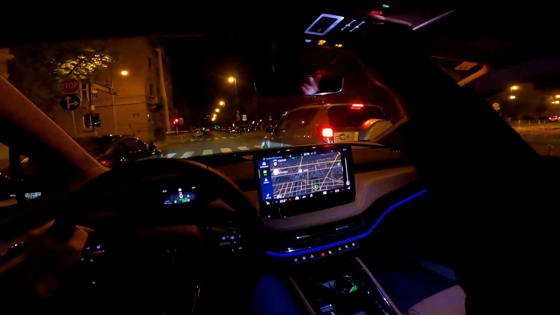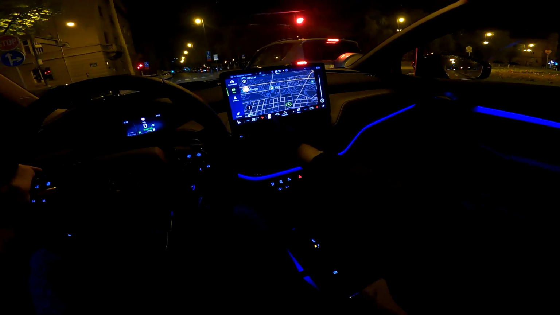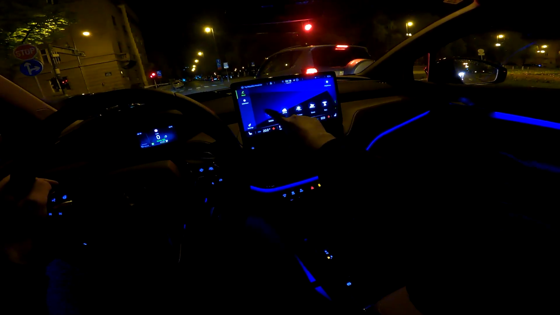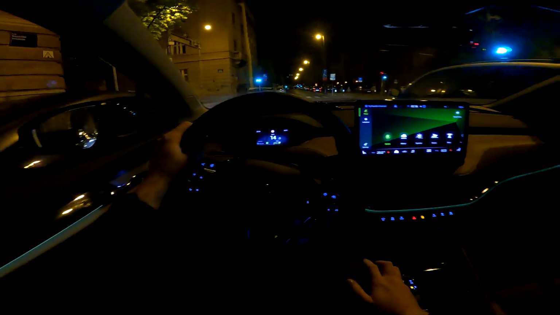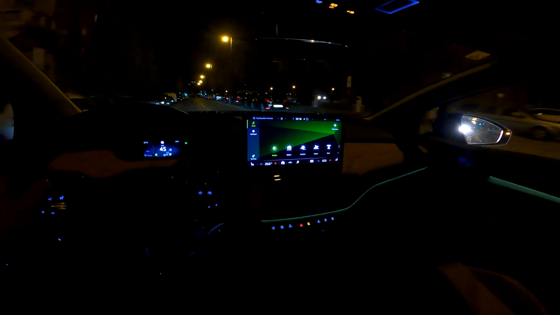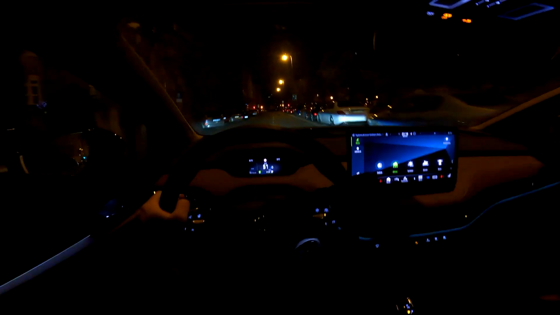I will turn off these LED lights and show you the ambient lights now. So when you go to the menu, you can of course change the background lighting. You have preset modes. So look at this. This is the Škoda. We have everything in green. Then winter.